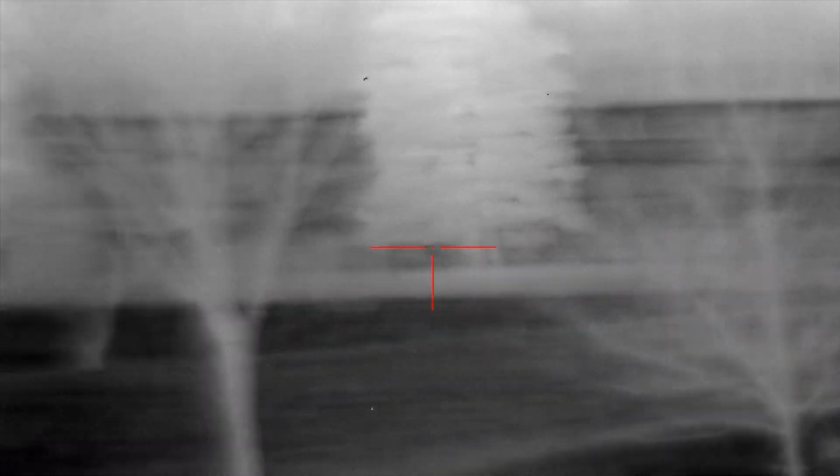Let's go over to the next spot, man. They're not wanting to answer us back. They may just be silent tonight, but we'll see if we can get this dog out and go get on some more.